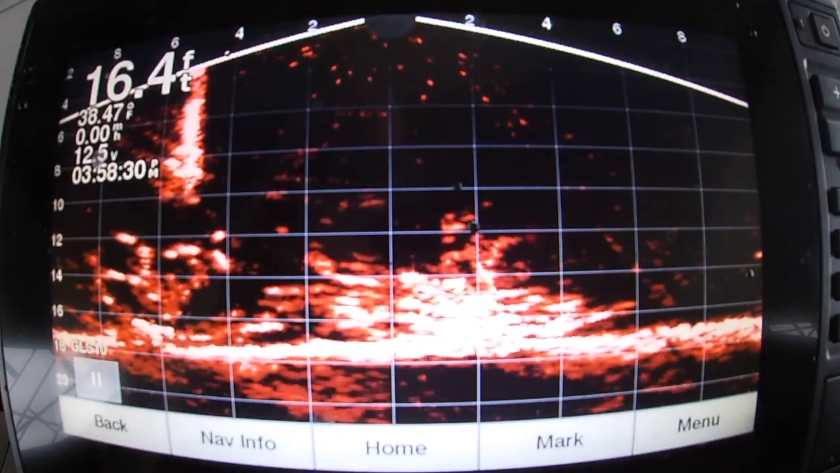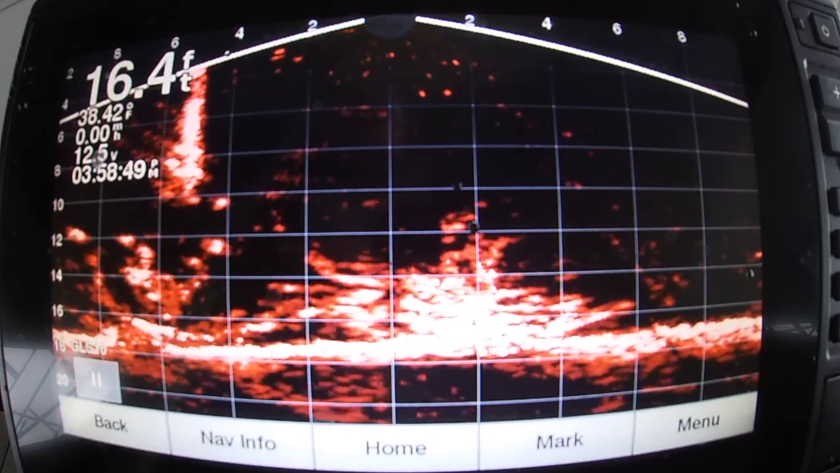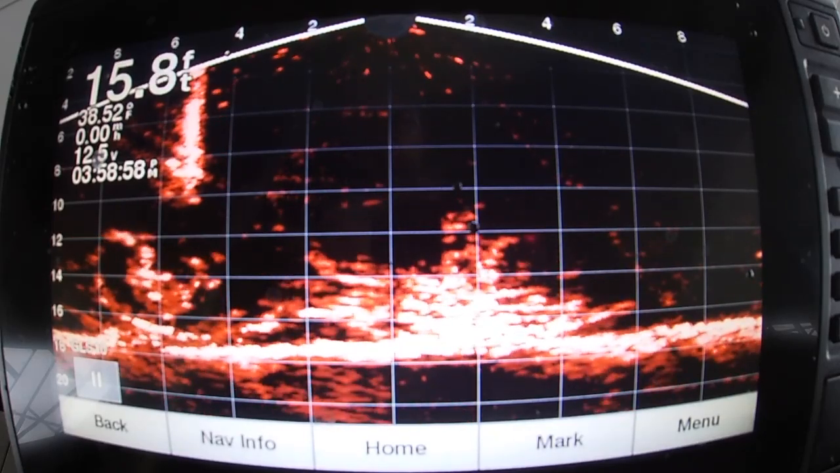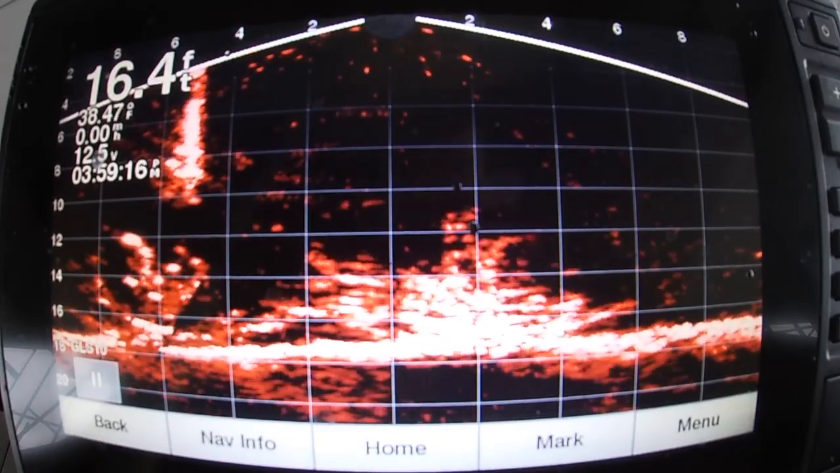Hey, the Livescope technology and the crappie kickers can definitely help you catch a lot of fish, but make sure that you pay attention to what the patterns are from day to day, because these fish are going to do things differently.